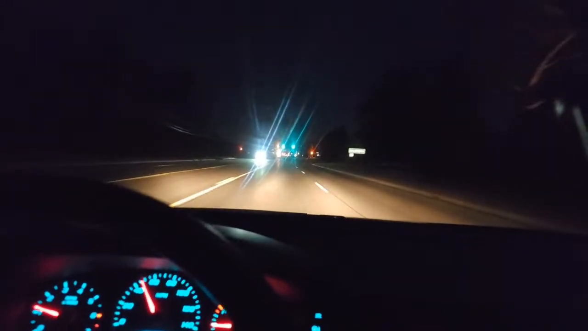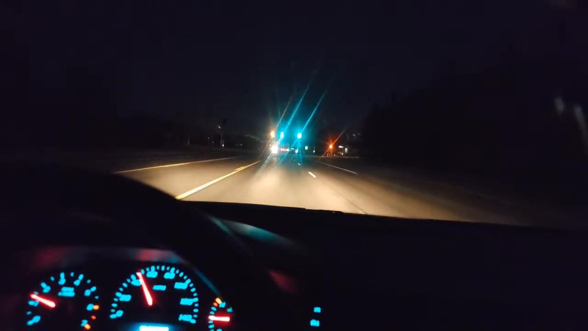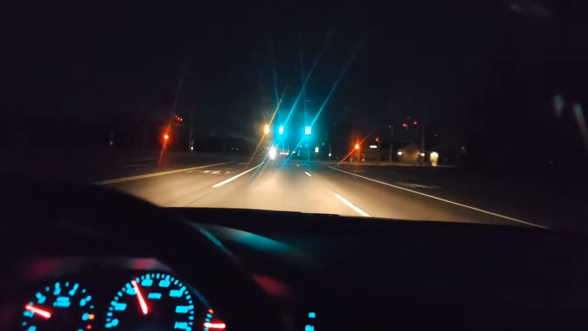We've had some unusually warm weather, but it's going to snow again. We're going to have fog. We have bipolar weather.